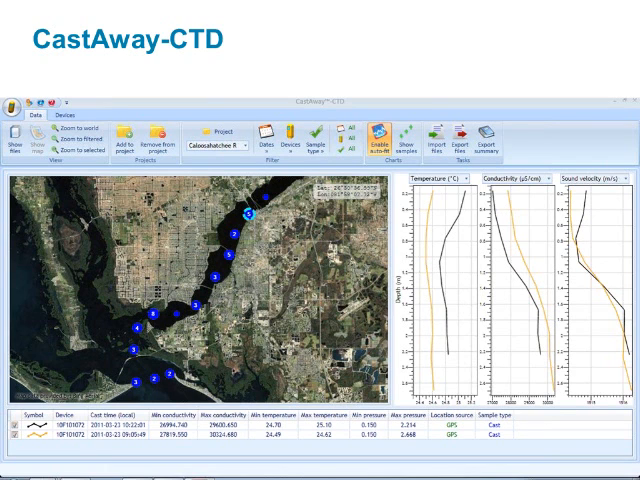Okay, one more question on lakes. Does the HydroSurveyor have a feature to calculate lake volume? What output files are available with GIS applications?